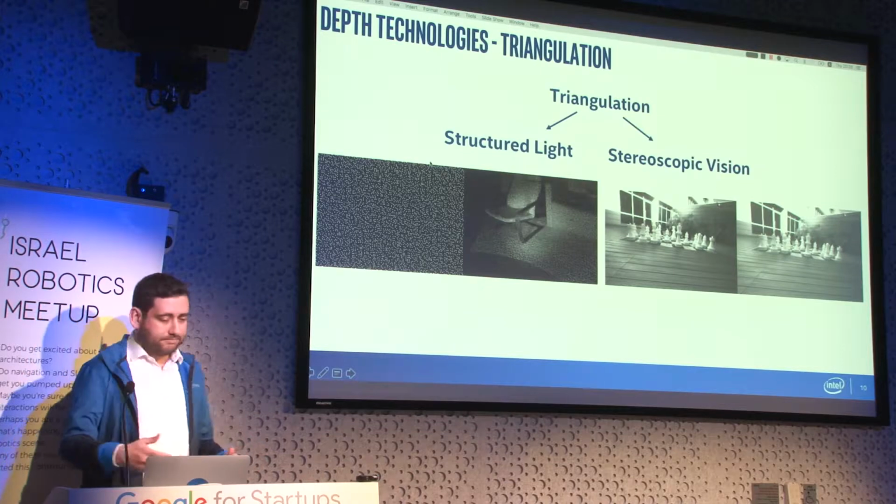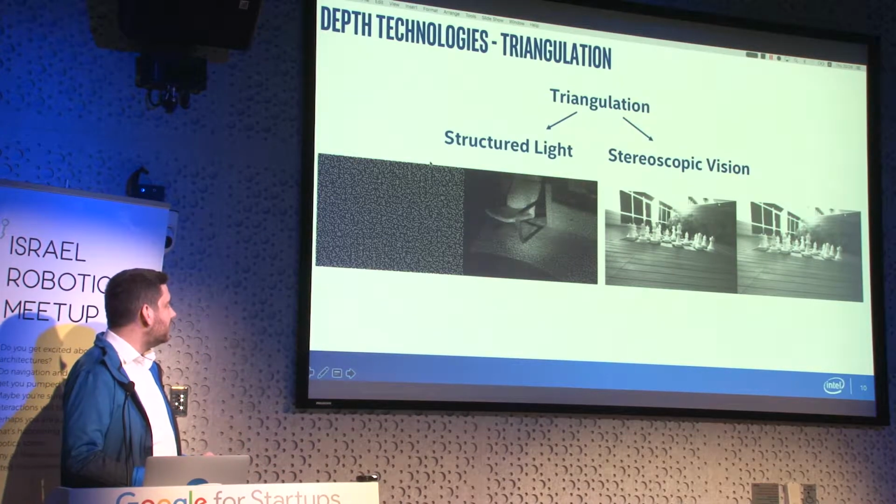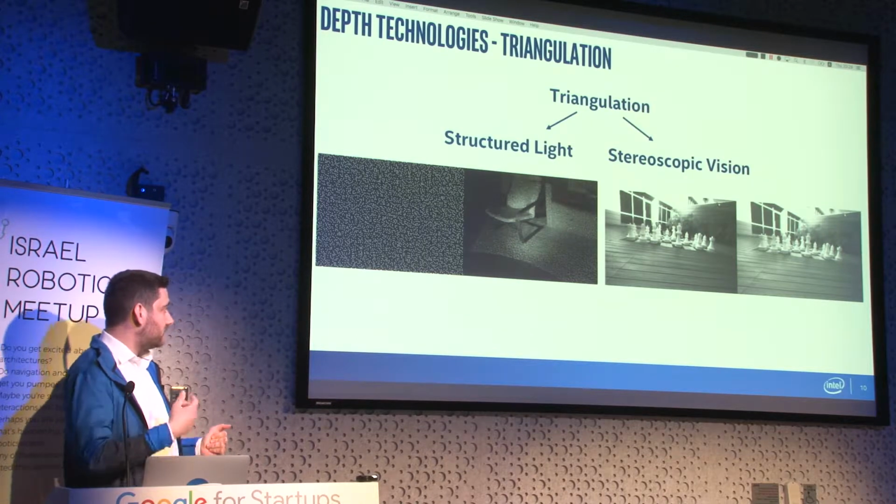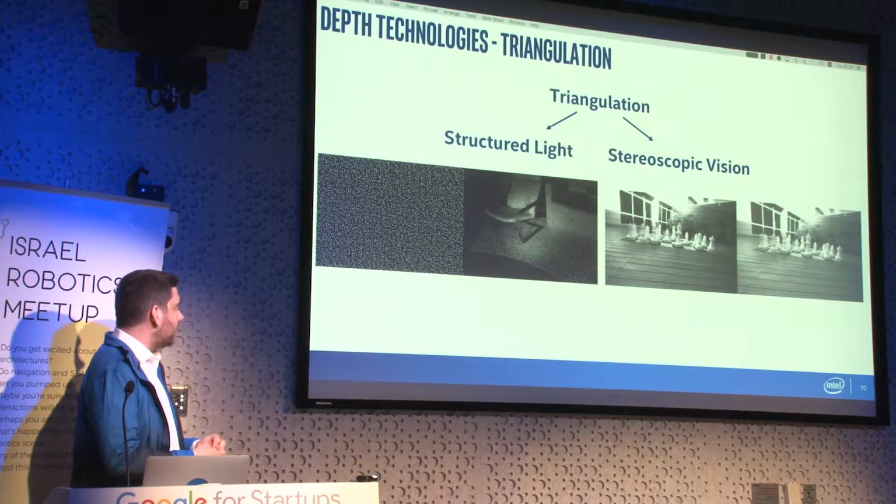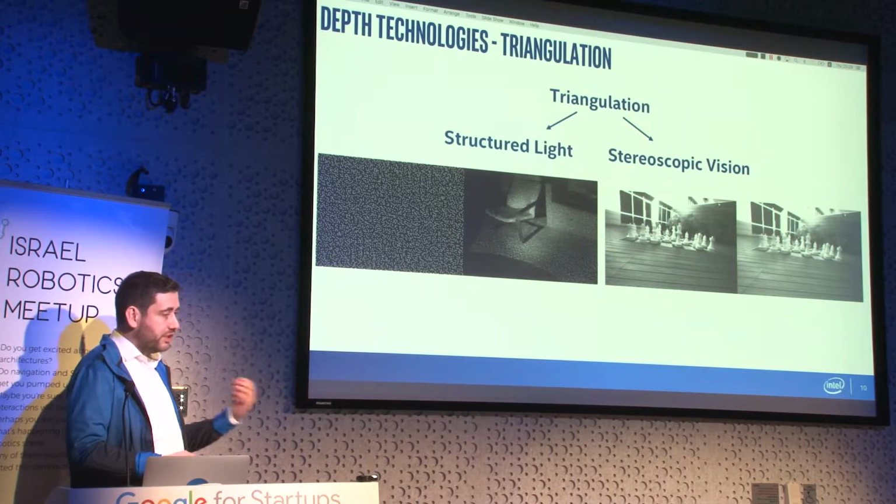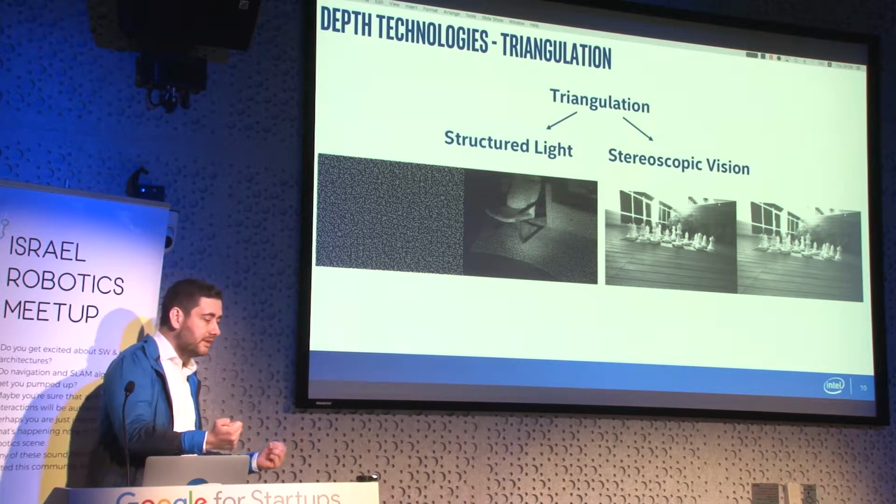The two main triangulation-based technologies are structured light and stereoscopic vision. In structured light, you have a projector and a camera, and they're offset by some baseline.